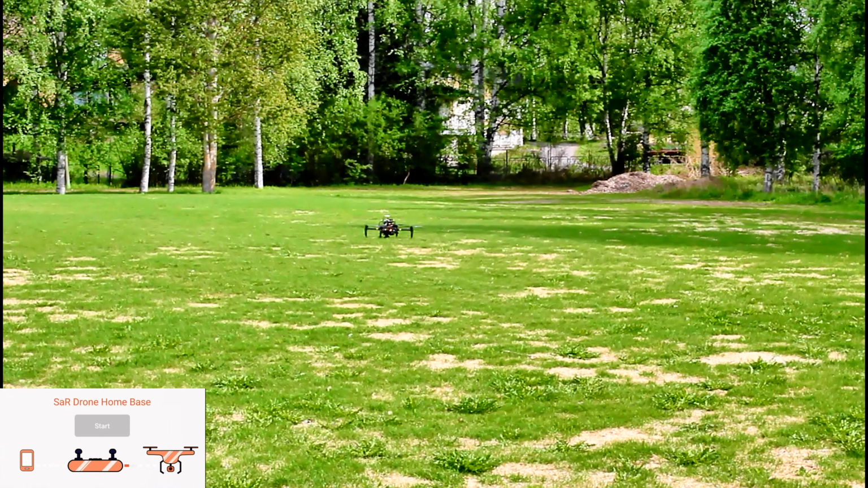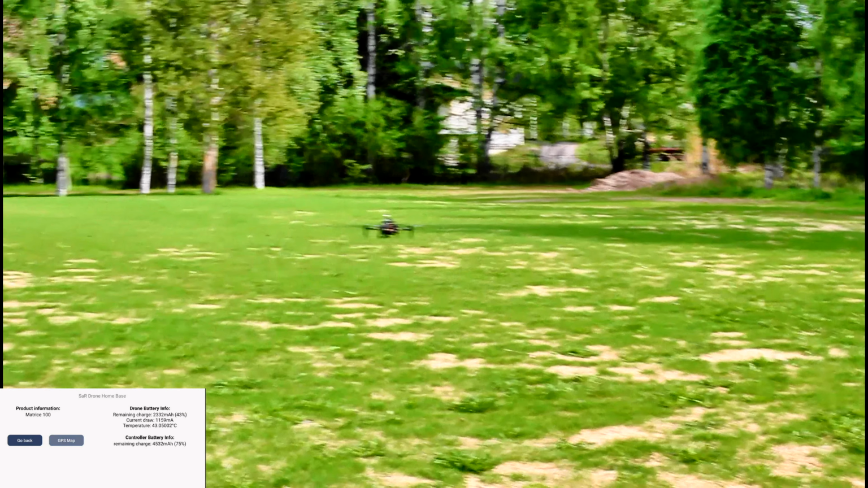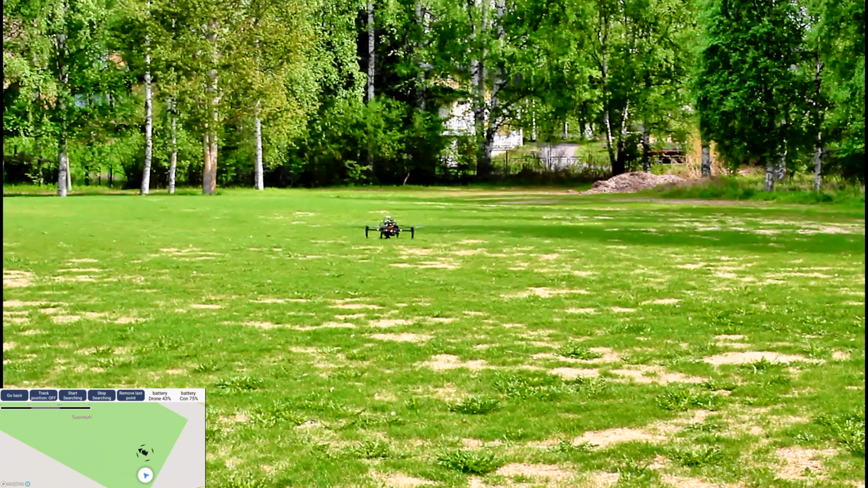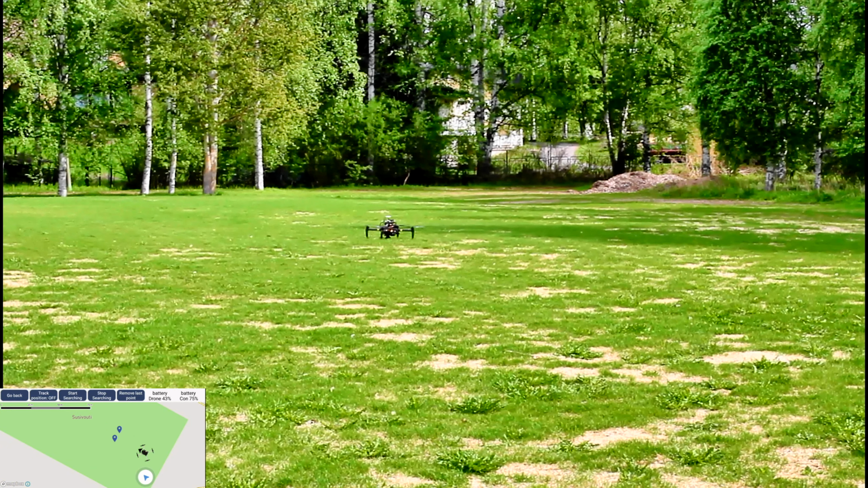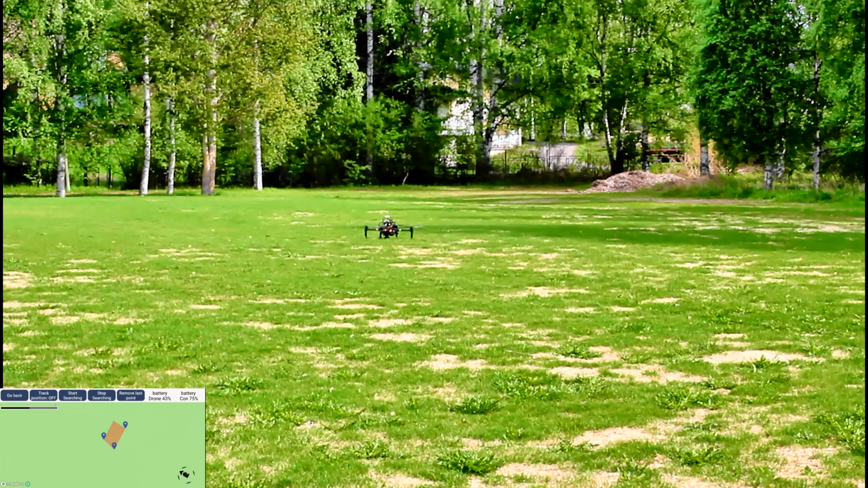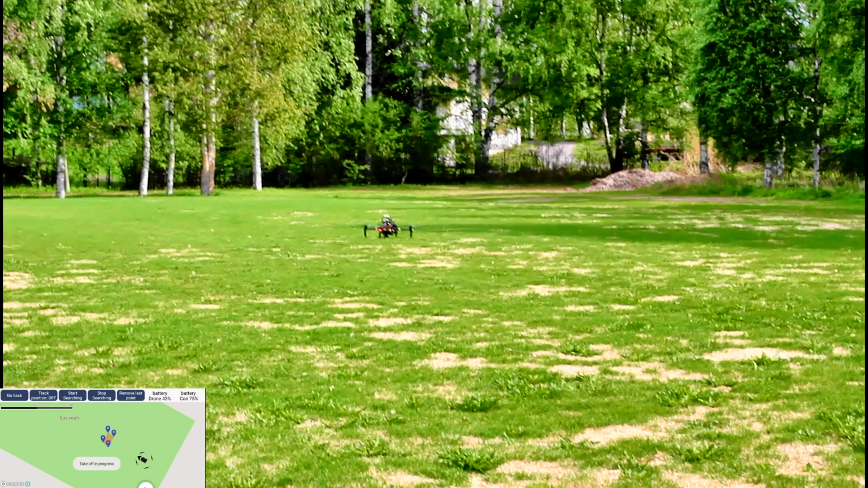To reduce the time to rescue missing persons, we designed a proof-of-concept search and rescue drone. To operate the drone, an area needs to be selected on the custom app. After pressing start, the drone will start the automated search.